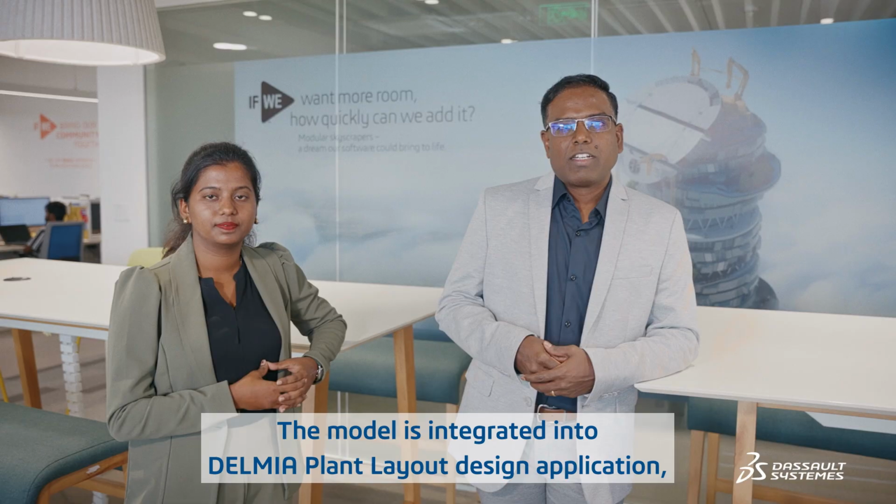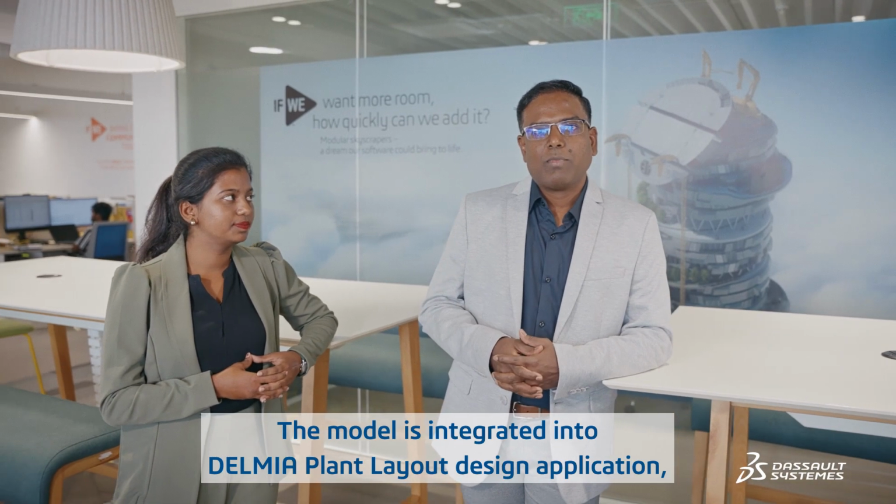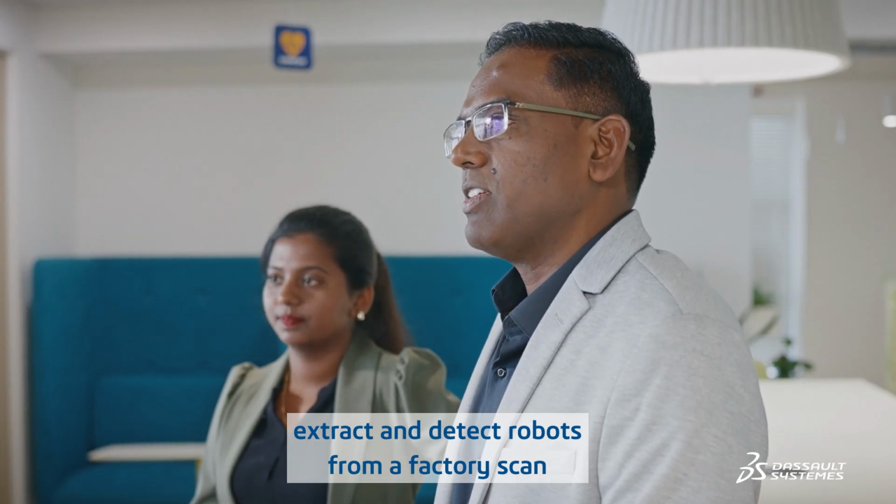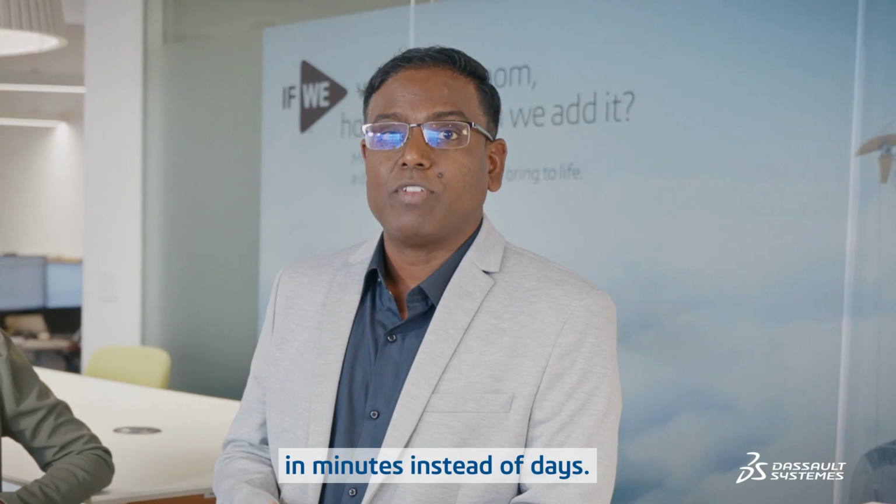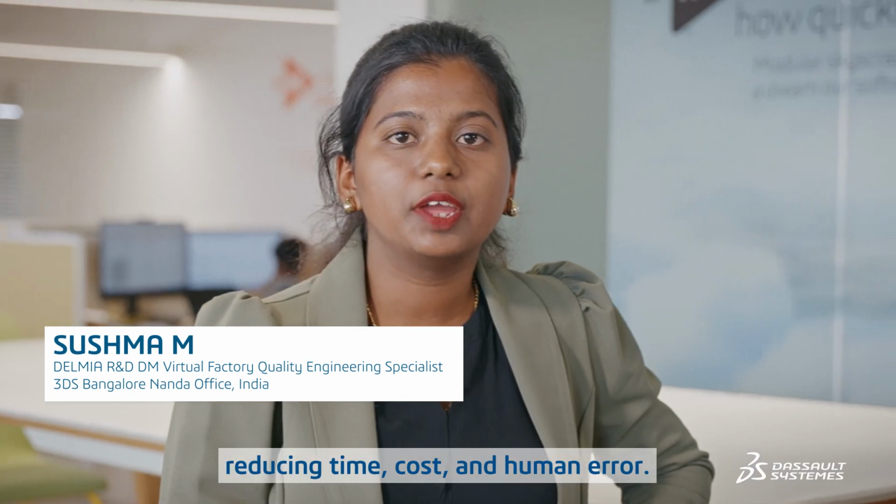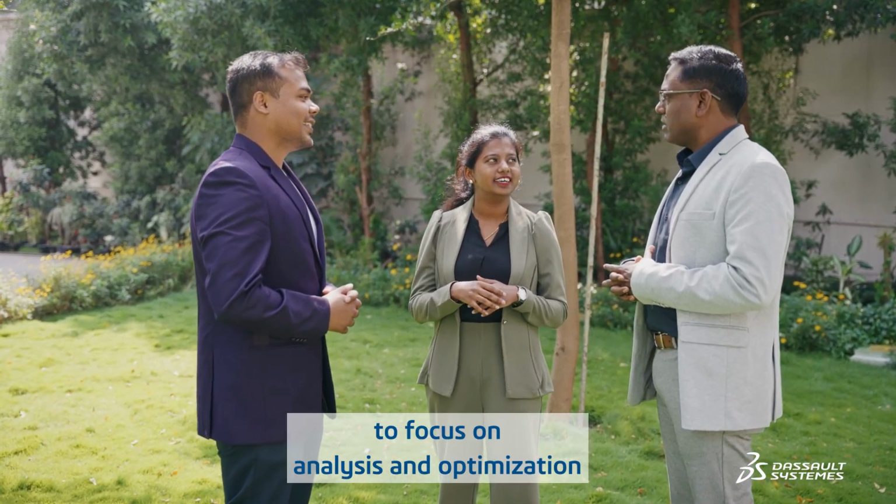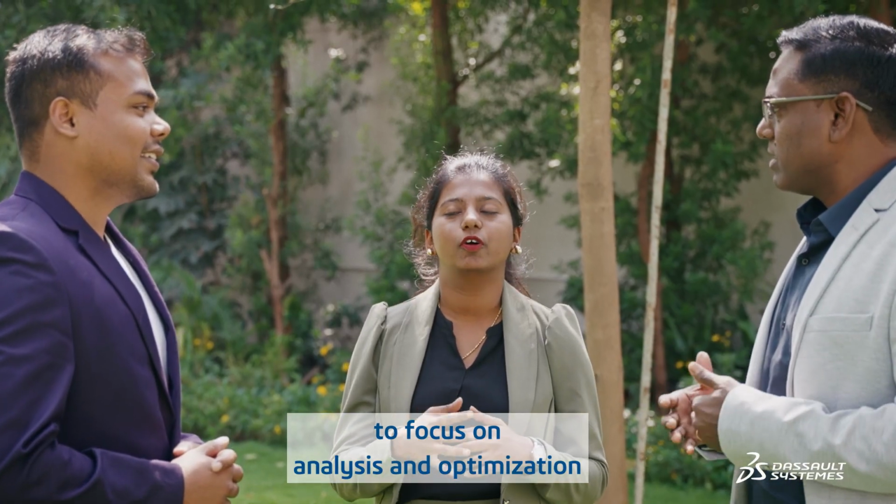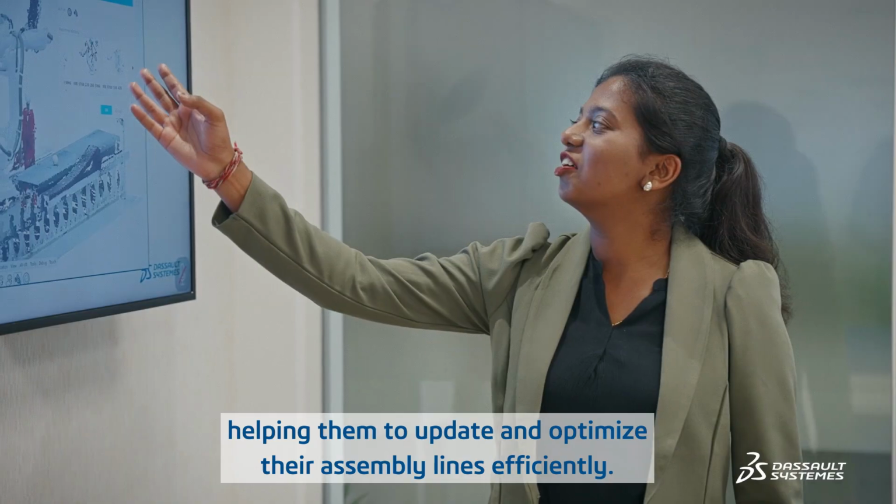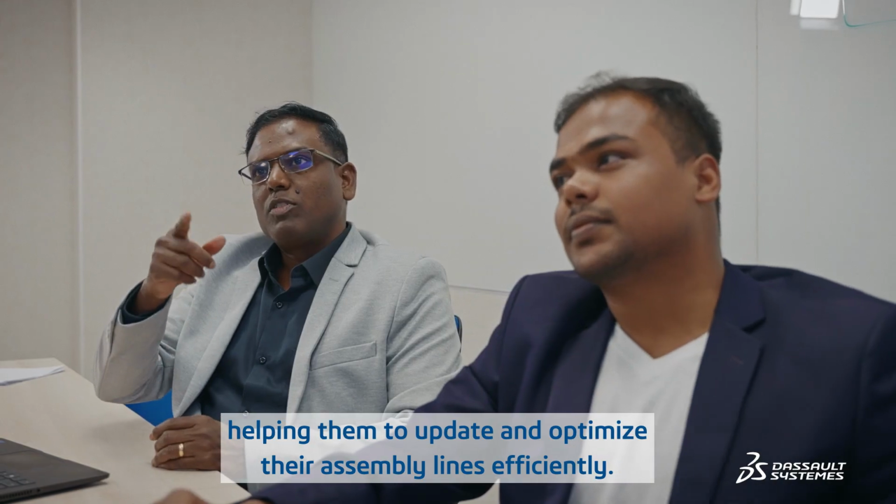The model is integrated into Delmia plant layout design application, where engineers can automatically extract and detect robots from a factory scan in minutes instead of days. As an engineer myself, I'm proud to see the solution reducing time, cost, and human error. It lets engineers focus on analysis and optimization rather than manual detection. For the manufacturers, it streamlines workflows, helping them to update and optimize their assembly lines efficiently.